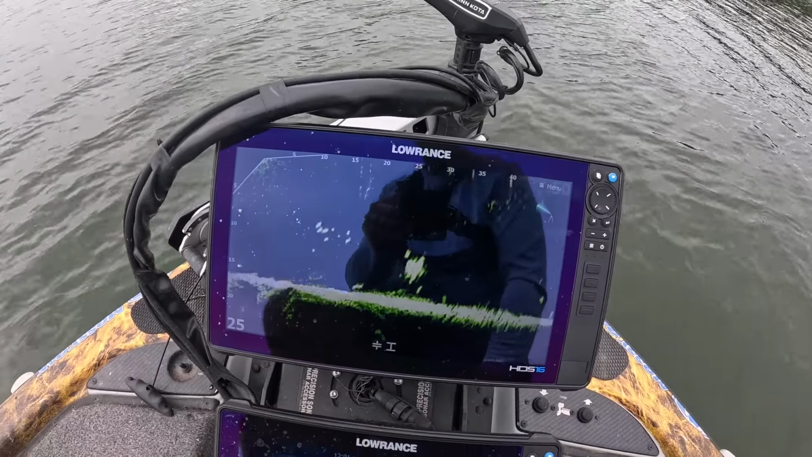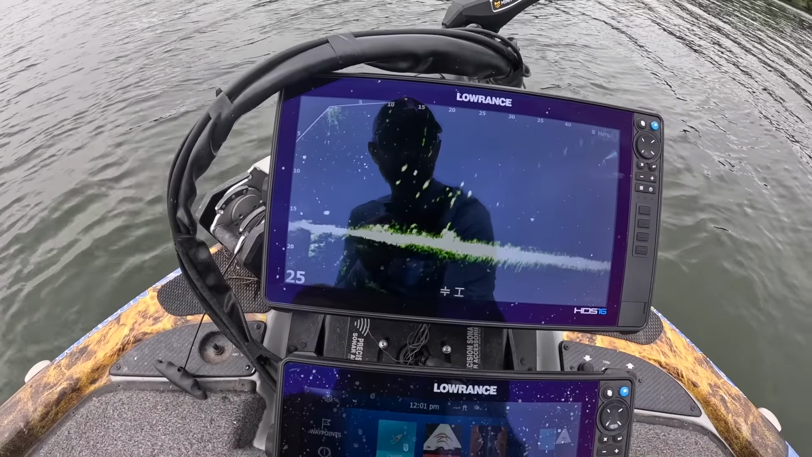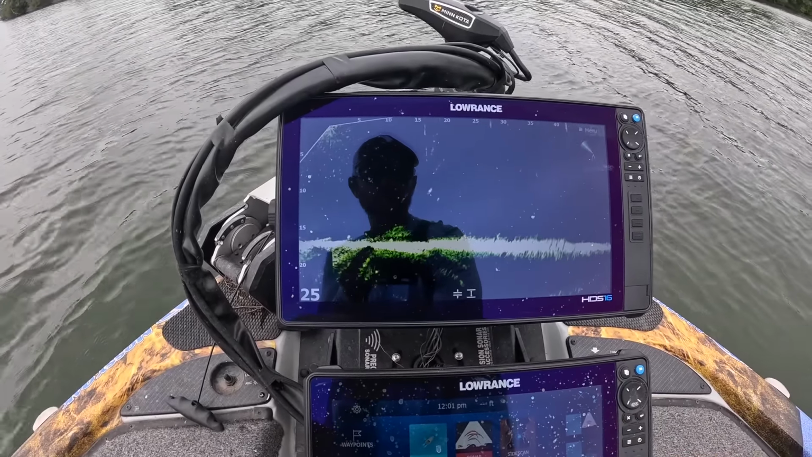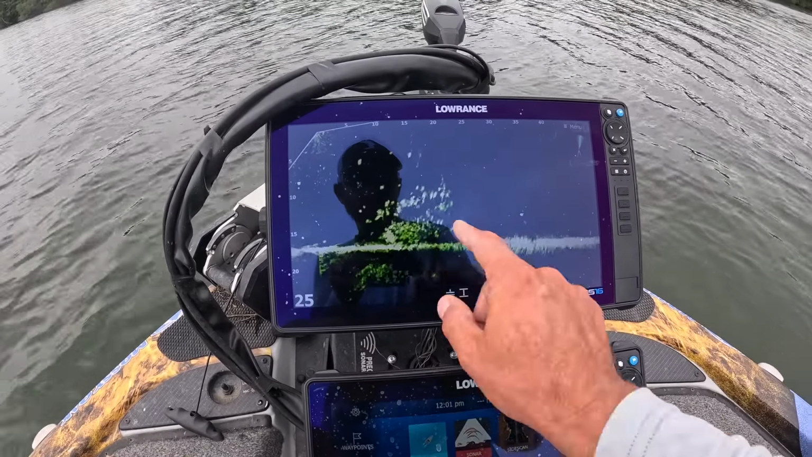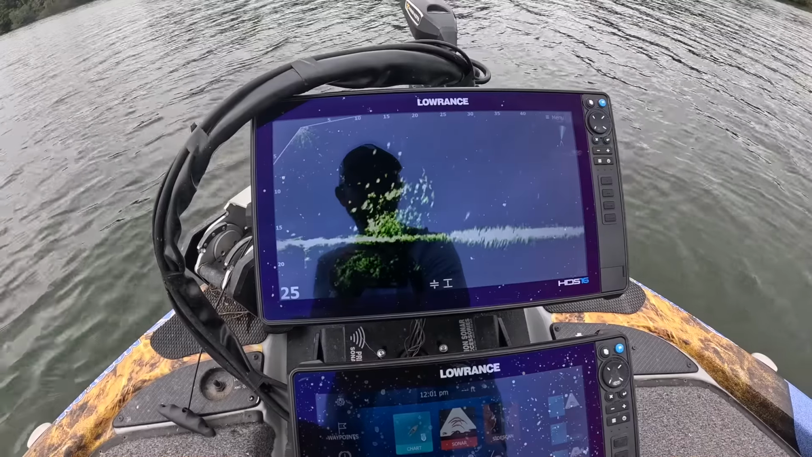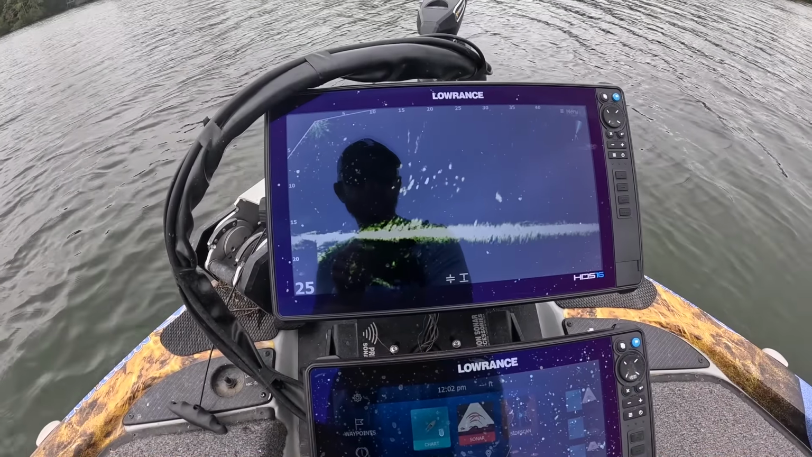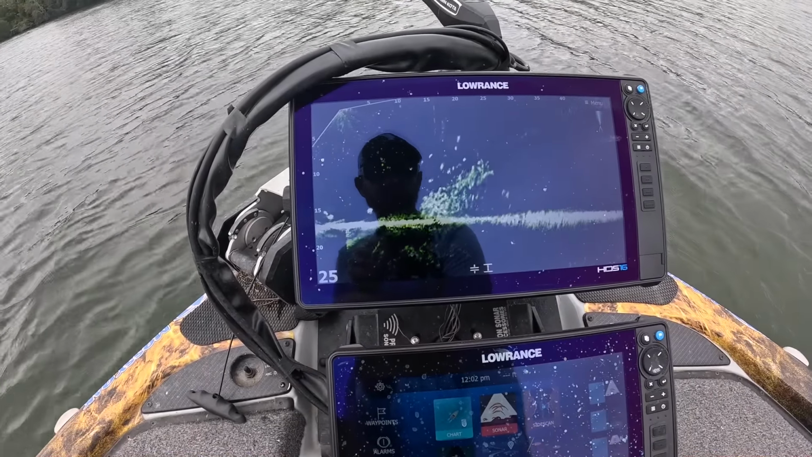Let me show y'all what I'm looking at right here. It's gonna be hard for me to really explain the difference in all the different fish, but I'm gonna try my very best. Here's a brush pile right in here, okay? And you can see there's fish all in there from top to bottom. But you'll notice, look at all these little small dots sitting up high in the water column. That's going to be your bluegill, your yellow bass, stuff like that. Those bigger dots that you see sitting down closer to the bottom and tighter to the brush, like these right in here, that's going to be your crappie.